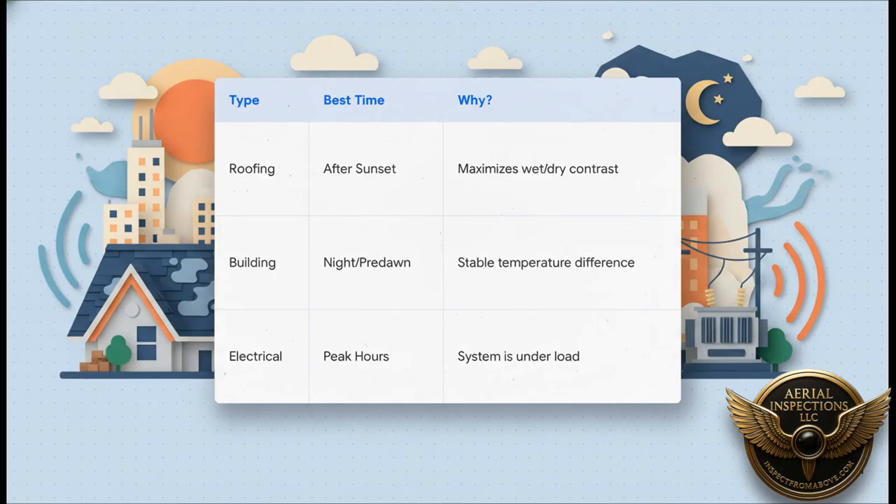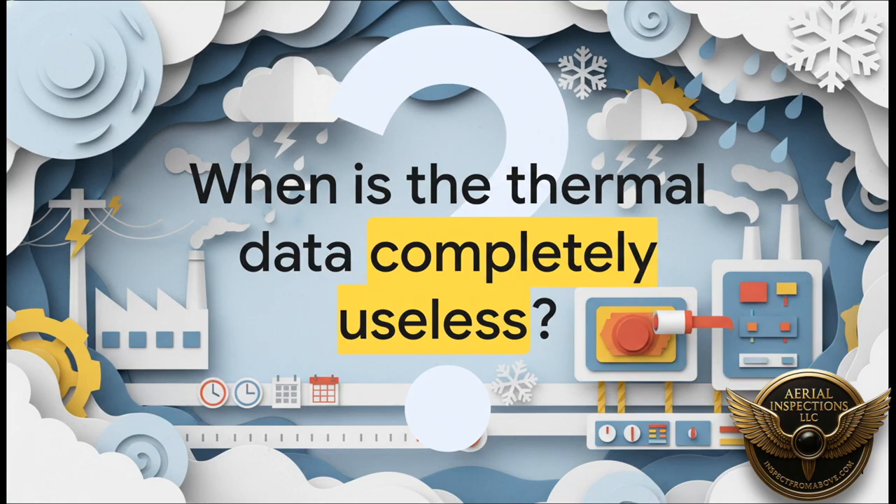Look, for something like a roof inspection, we have to do it after the sun goes down. Why? Well, the sun bakes the roof all day. Then, as it cools off, the dry parts cool down fast, but any wet, trapped moisture holds onto that heat way longer. Boom, that's how we see the leaks. For a building envelope, we want that big, stable temperature difference, which you're going to find late at night or right before dawn. And for electrical and mechanical stuff, we've said it before, but it's all about hitting it during peak operational hours.